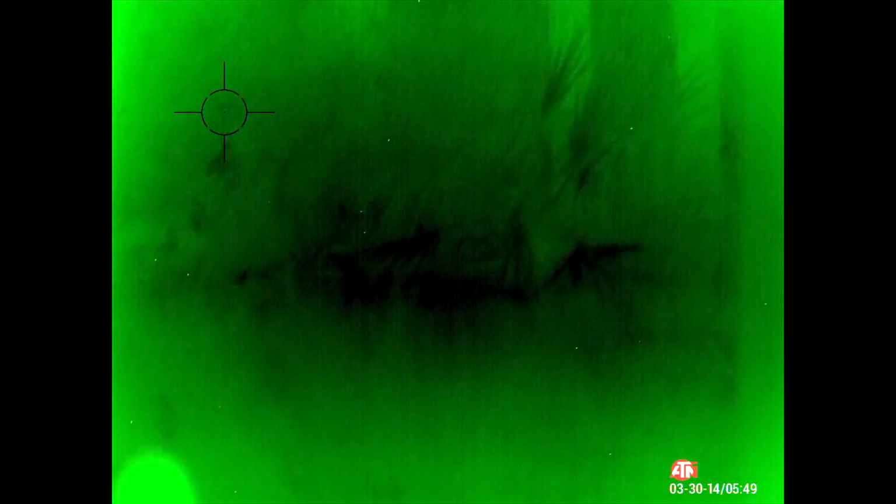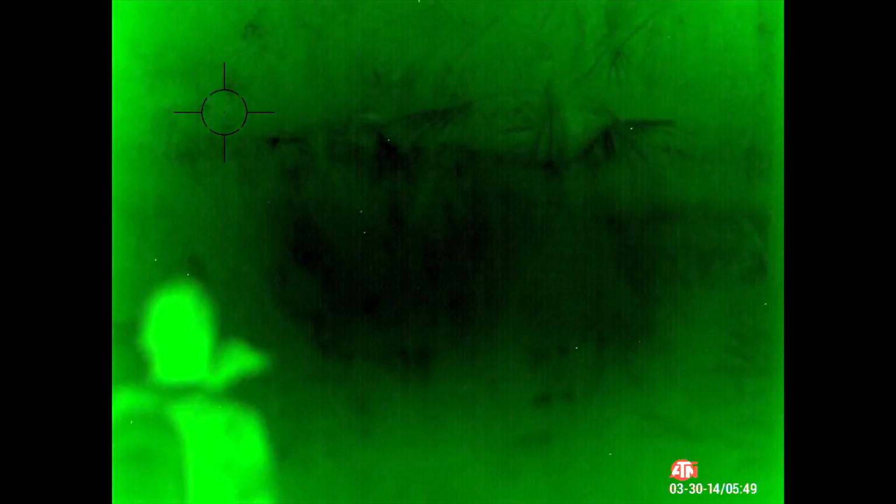When I caught this subject, I was learning a lot about these creatures, observing the variations in heat signatures. They're not always brightly lit, but that doesn't mean they're not there. Having someone approach is not such a good idea. We learned a great deal from this encounter and will never repeat it again.